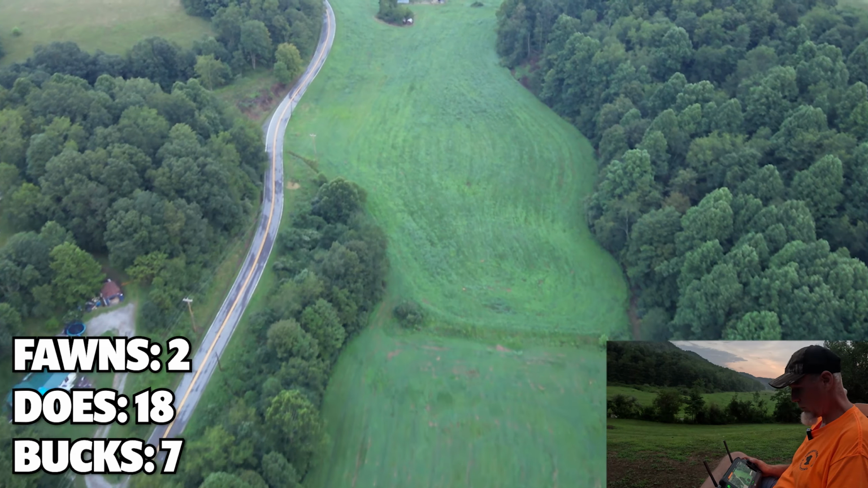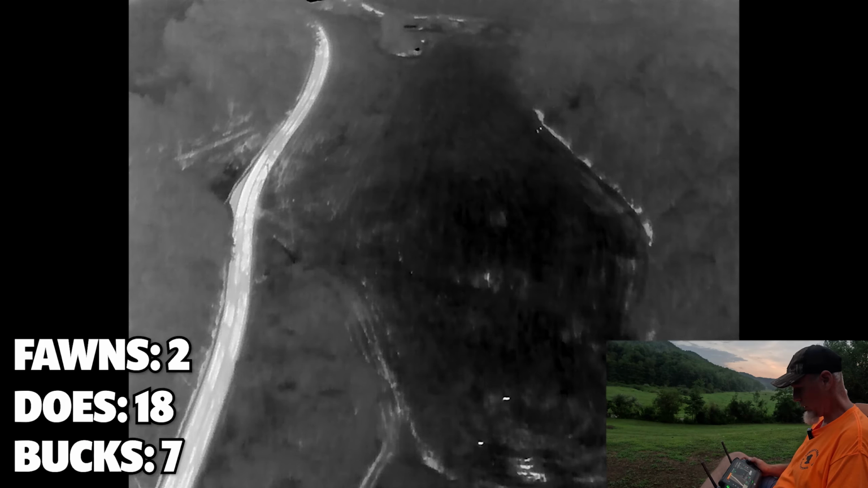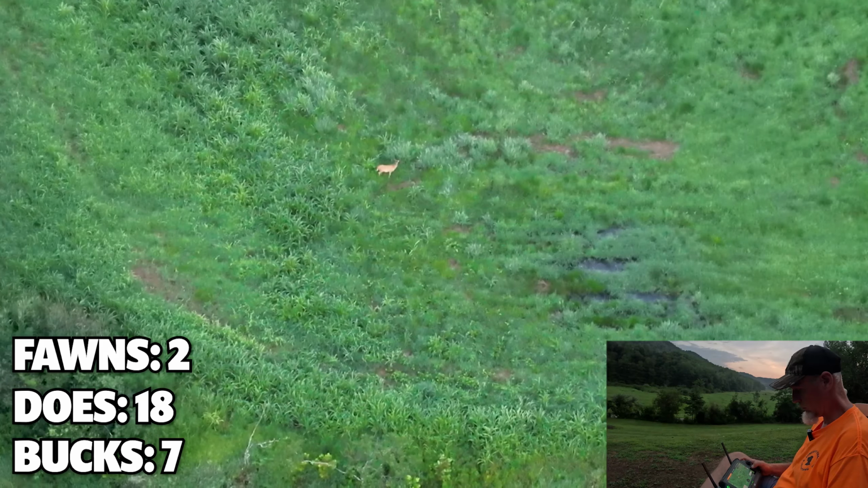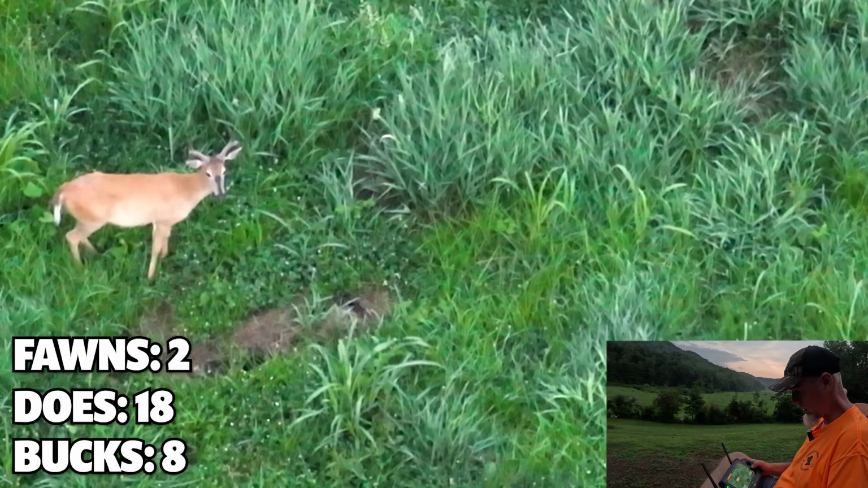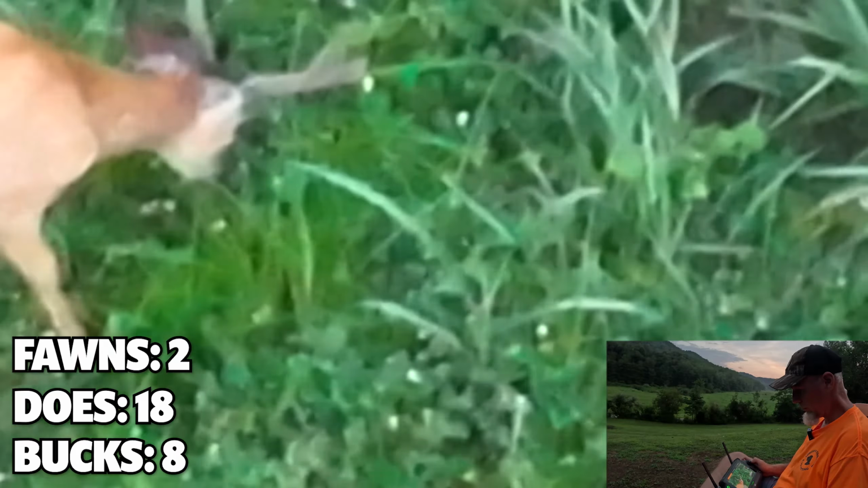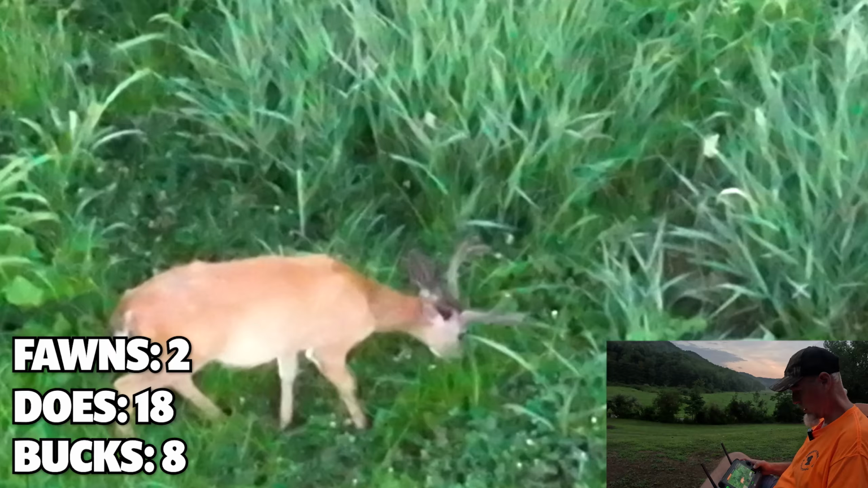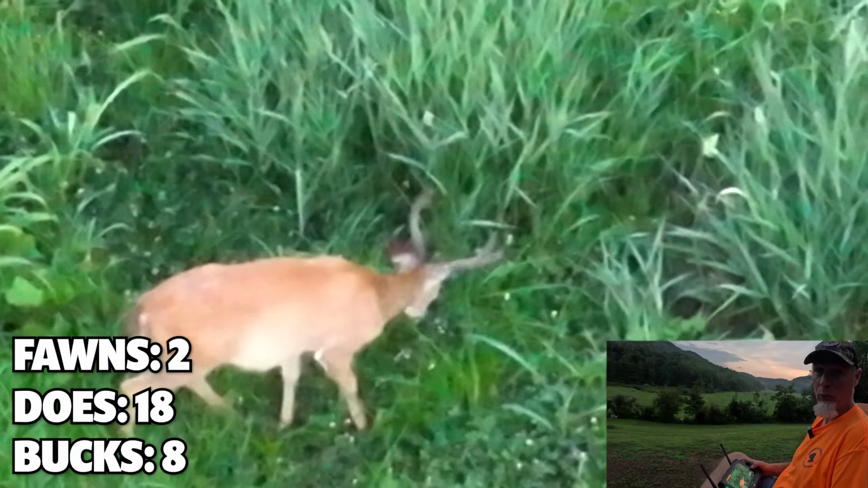So we should start seeing some bigger bucks out here. I am hoping, oh, what do we got here? Now this isn't a location we usually see some big bucks. Let's see what we got. Not a big buck. Wow, that's the widest buck we've seen so far. My goodness, I believe he's only a 4-point. He doesn't have brows, he's just got big forks. That's a huge 4-point.